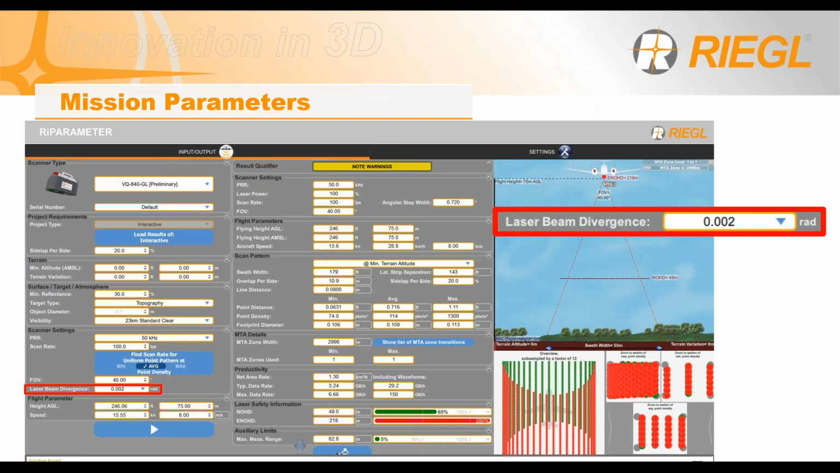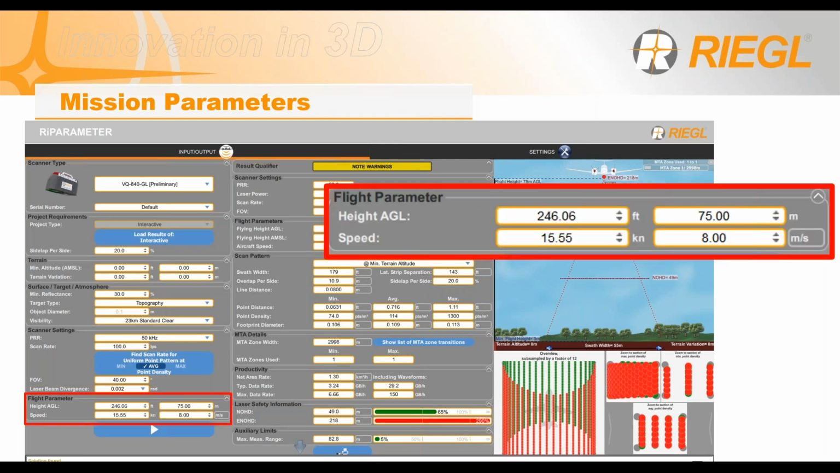This will come in for your NOHD and your ENOHD, so your nominal optical hazard distance and your enhanced hazard distance. Your flight parameters, such as how high do you want to fly and how fast do you want to fly. We found that a lot of the sweet spot for your height is 75 meters with these drones, and your speed will determine your point density.